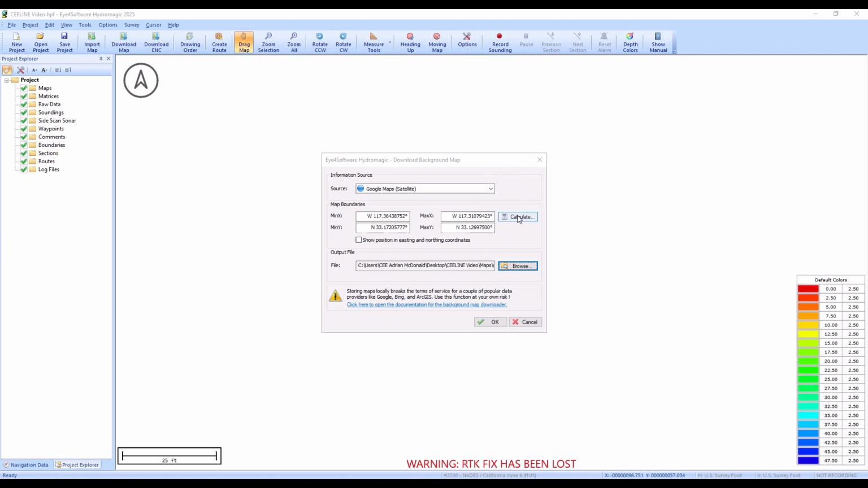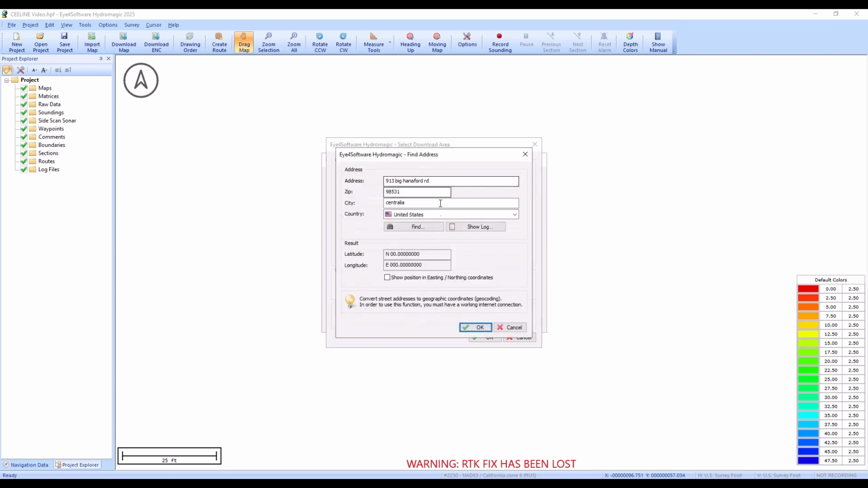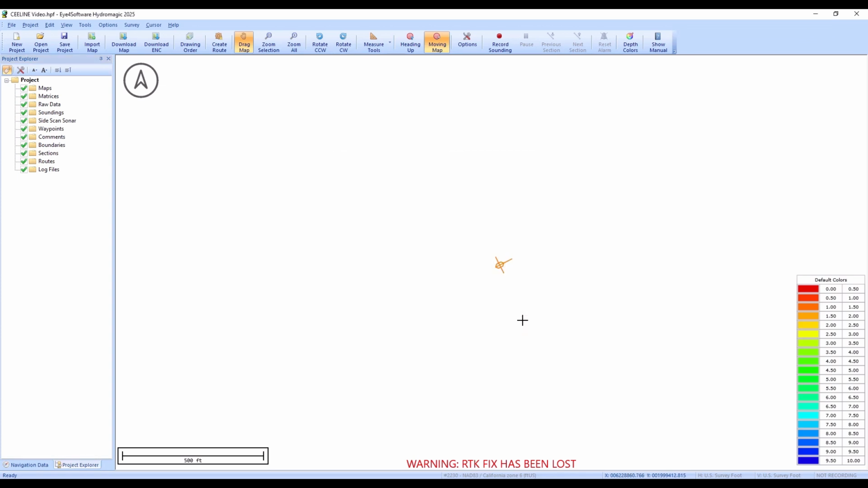So alternatively, you can actually type an address in. You can actually find addresses around the world. It works quite well actually. But a common way of using the download map is to use a waypoint coordinate. So if you already put a waypoint in the Hydromagic project, you can just pick that waypoint as the source for the map. So that's quite useful. As it's a brand new project, we've got no waypoints, so we can't do that. Yeah, downloading maps is quite a useful tool in Hydromagic. Just make it very simple.